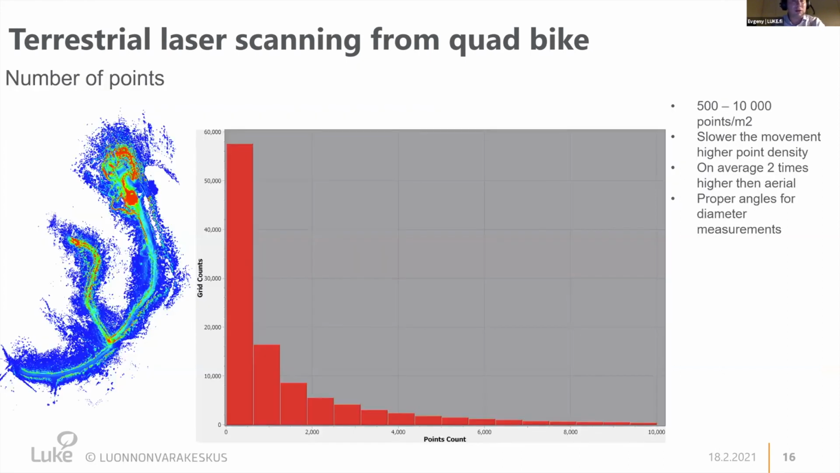Let's look again at the density of the points we were able to get from the quad bike. On average, we were able to get up to 500 points per square meter. In some areas where we moved slowly, the number of points was higher. In areas where we moved faster, the number of points was lower.